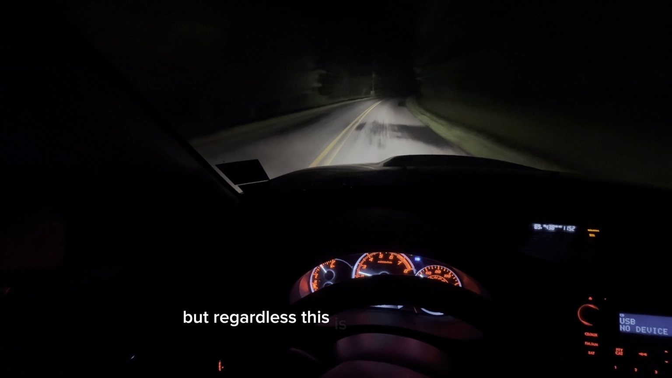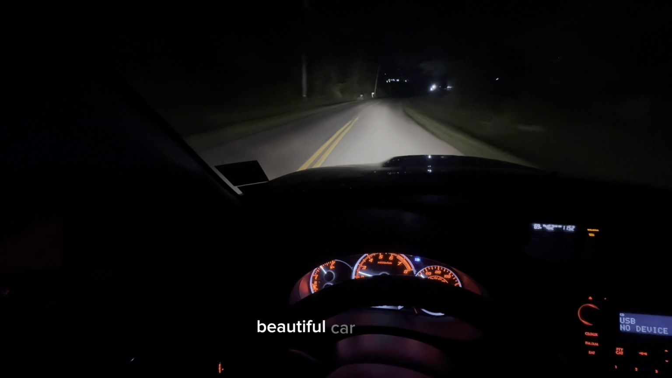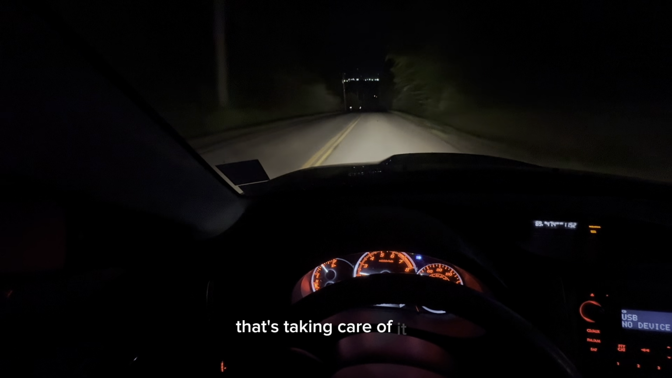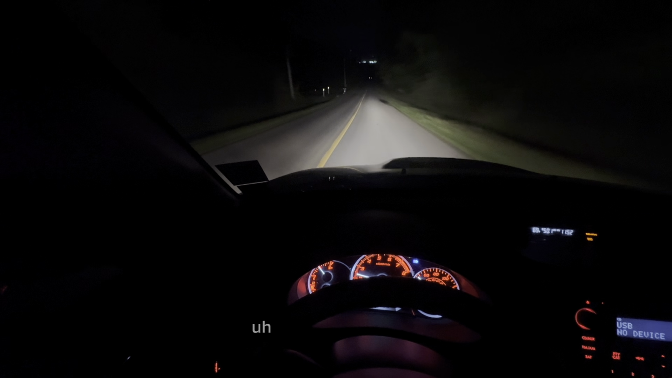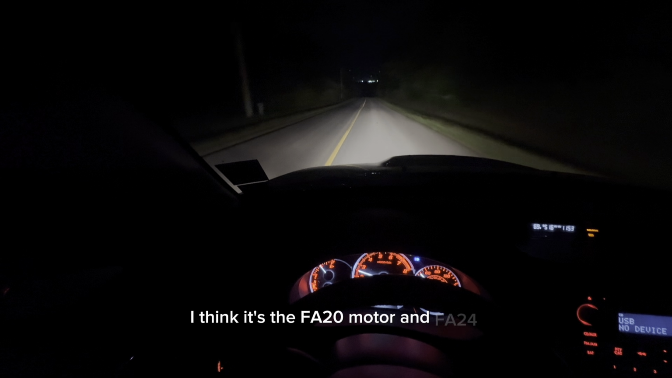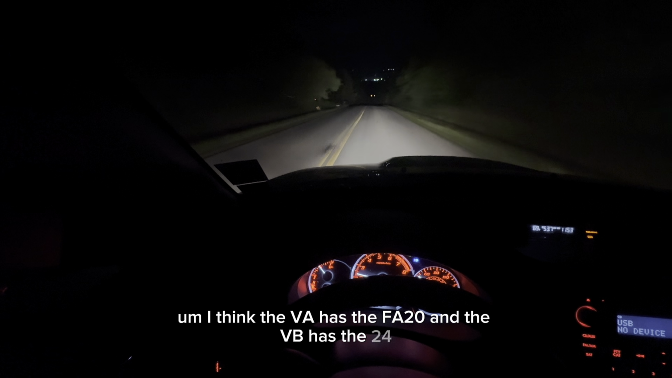But regardless, this is a beautiful car to mod. If you want to, you should save up a bit. Beautiful car to mod, as long as you get it from somebody that's taking care of it. And I do enjoy this engine, rather than the FA20 motor and FA24 motor. I think the VA has the FA20 and the VB has the 24.